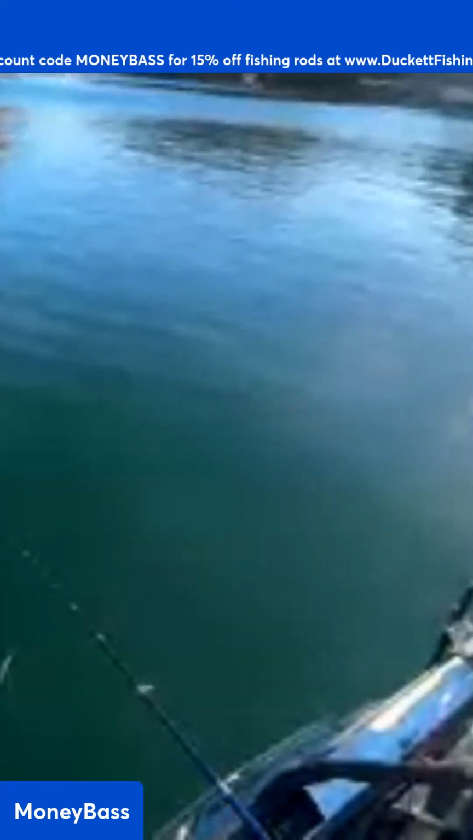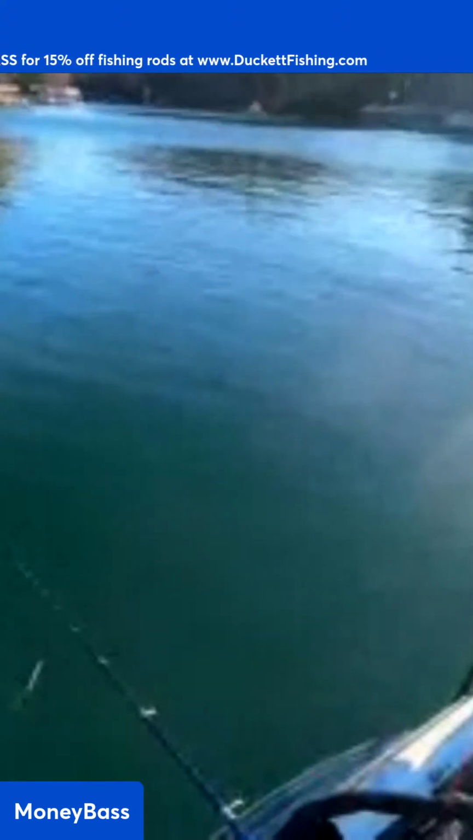So we're sitting in 23 feet of water right now. You know, I really should go out here in the middle of this ditch, see if these fish are still sitting out there on the bottom.